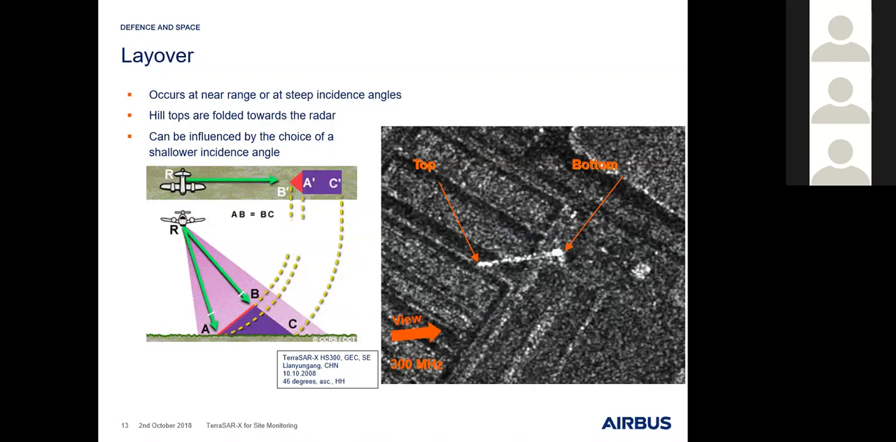This is a small lattice mast, and looking from the left-hand side, the foot point is on the right end of this white line, and the top point is on the left-hand side of this white line.